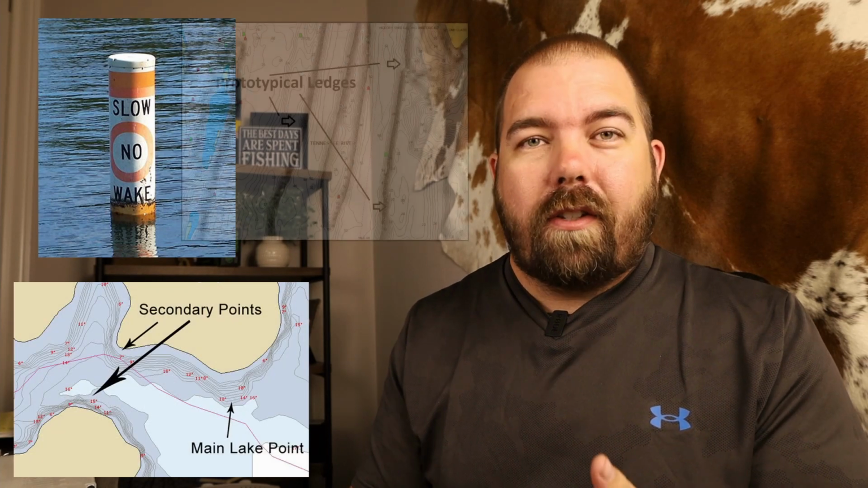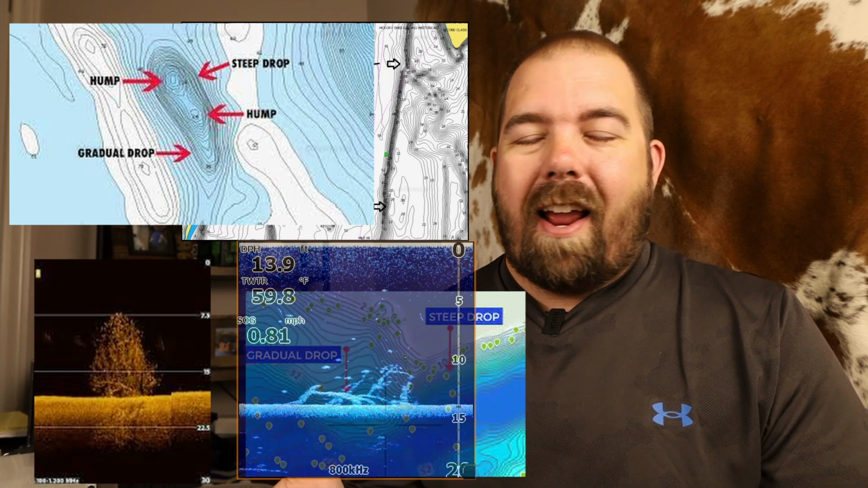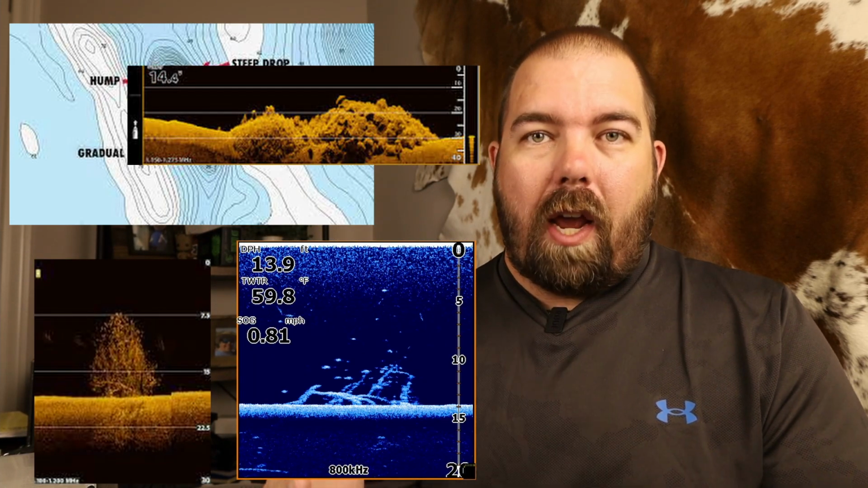Now we're off to how a fish finder can actually help you catch fish other than just letting you fish for another day. Waypoints is one of the greatest ways a fish finder can help you catch more fish. You can mark all sorts of things using waypoints, whether it's hazards like we just talked about, points, ledges, drop-offs, humps, brush piles, laydowns, rock piles, you name it.